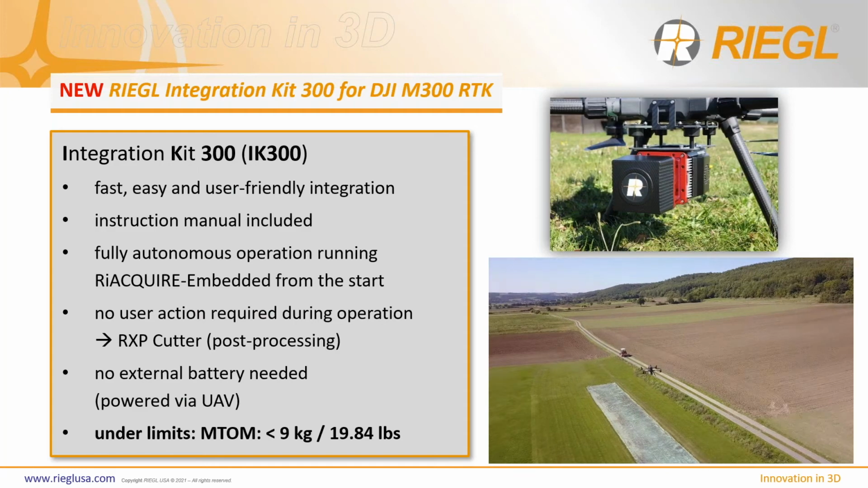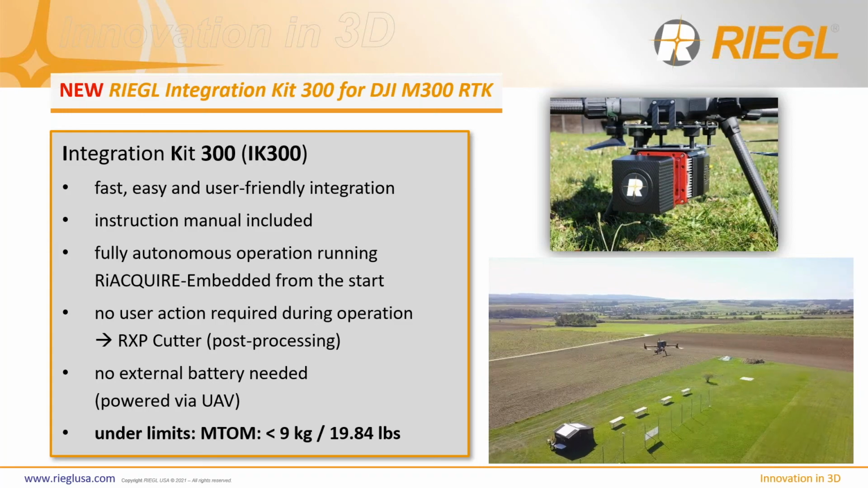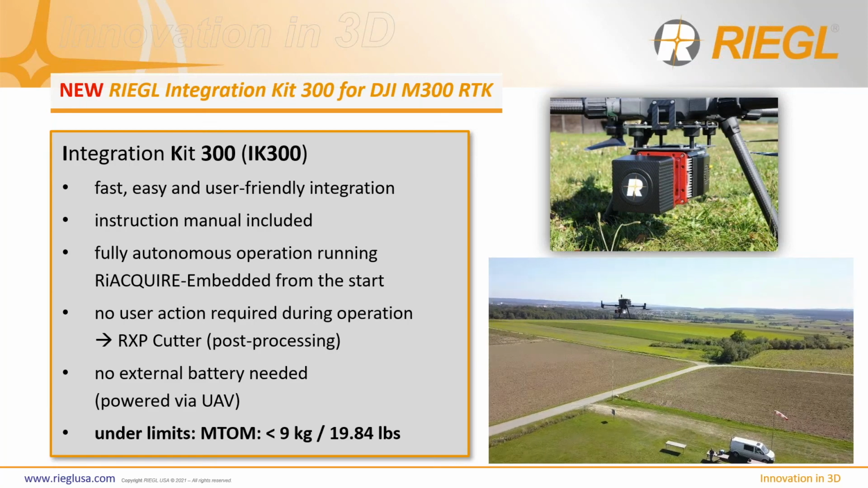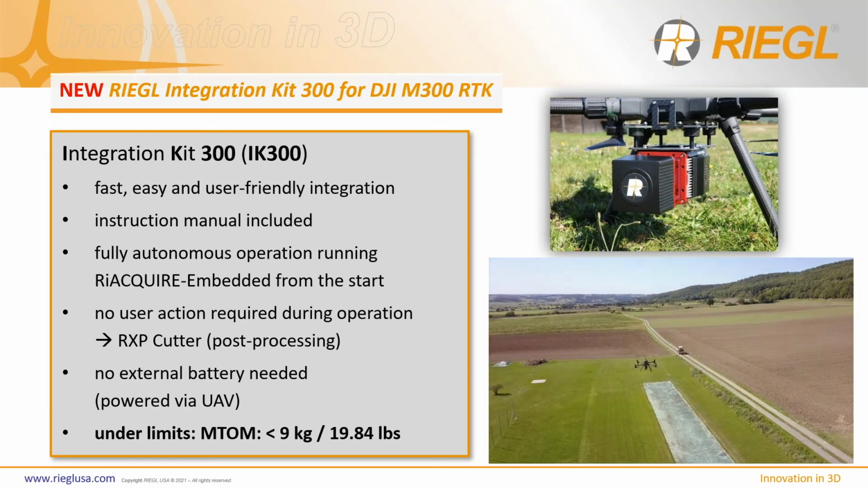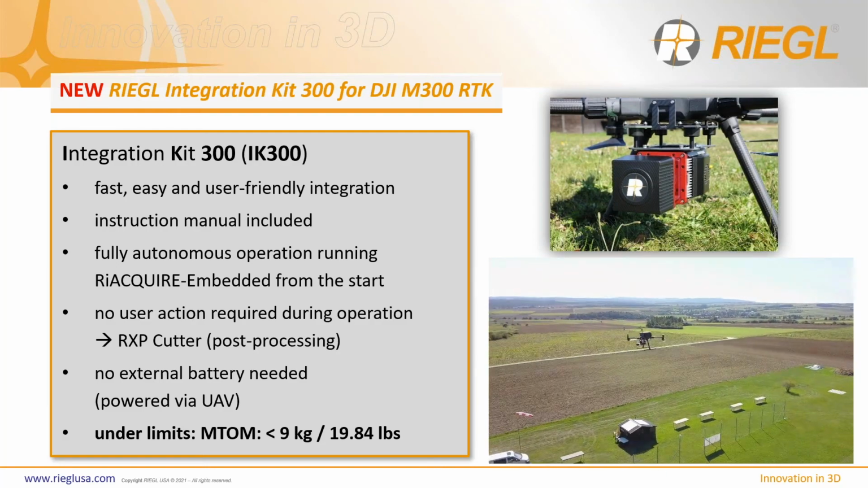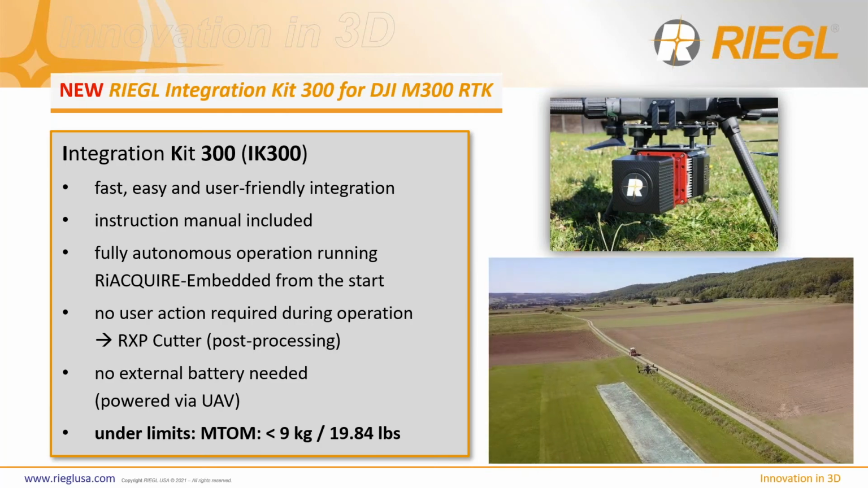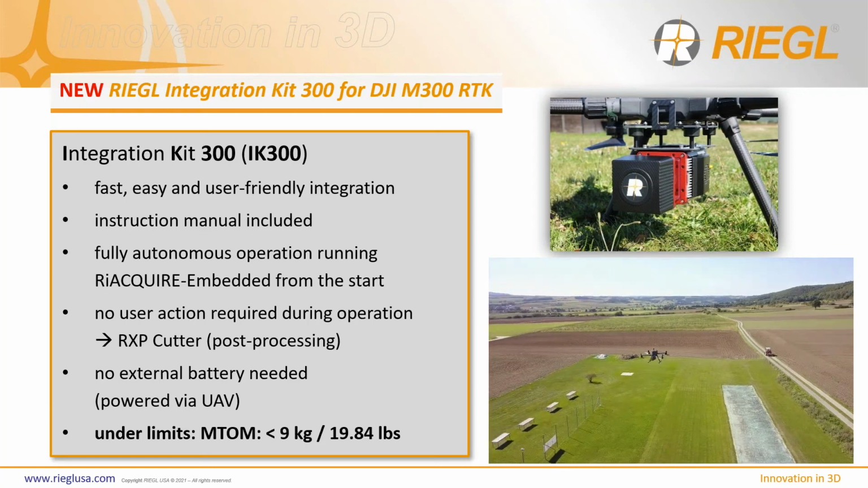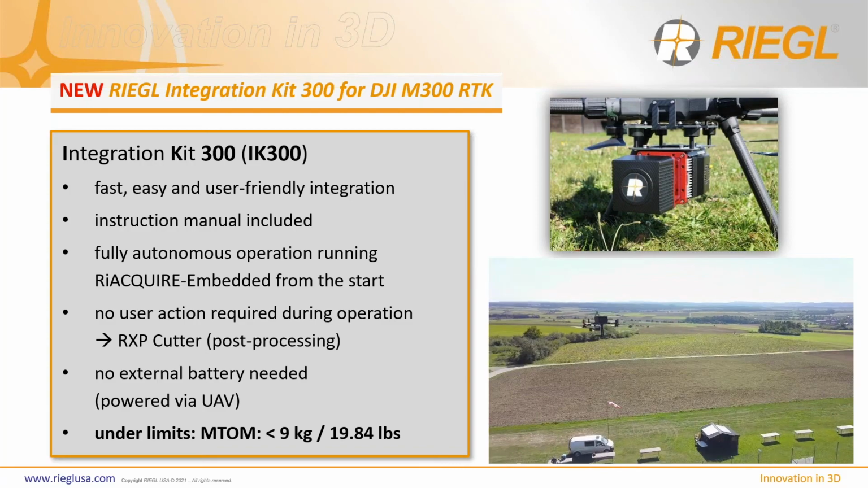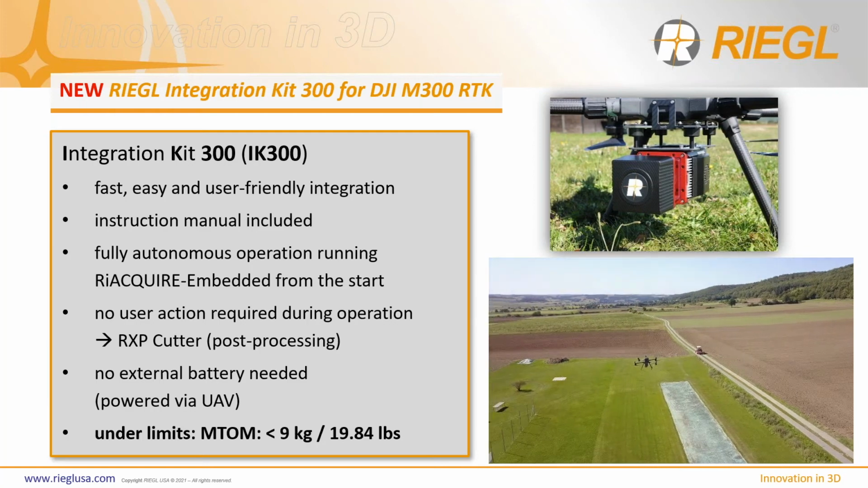So for those operators who are not sensitive to country of origin platforms, I'd like to introduce our Integration Kit 300, which is especially designed for DJI's next generation UAV platform, the M300 RTK. The IK300 supports select miniVUX system configurations due to the overall lift capacity of this UAV platform. So we would integrate the miniVUX sensor type plus the Applanix APX-15 IMU GNSS solution, or the miniVUX sensor type with the APX-15 IMU and a single nadir camera.